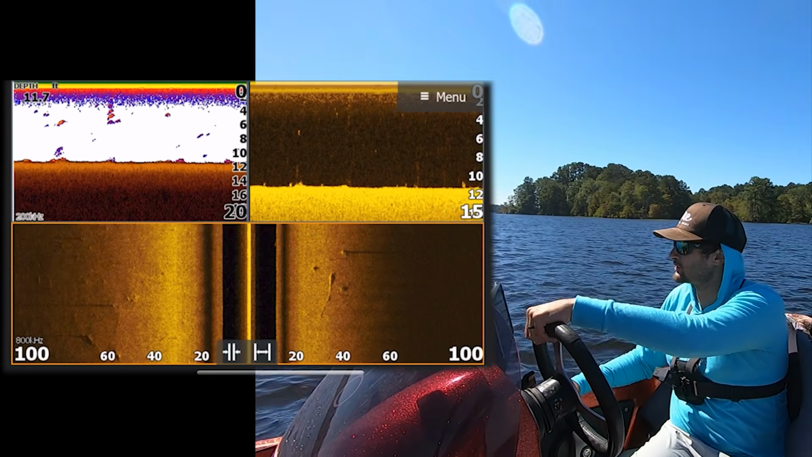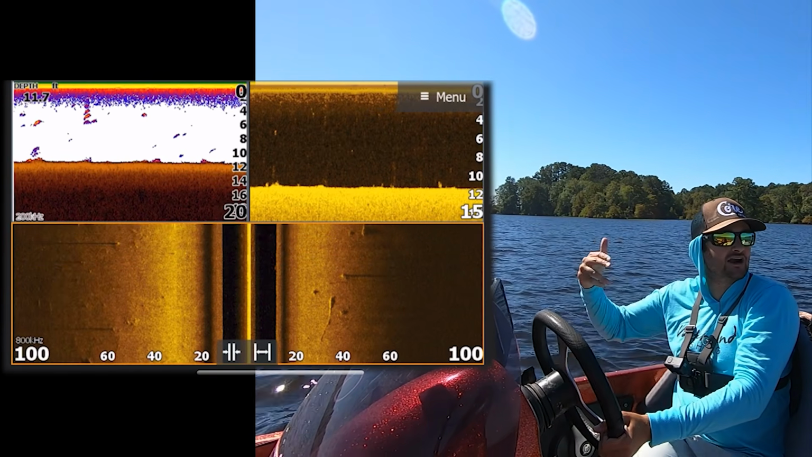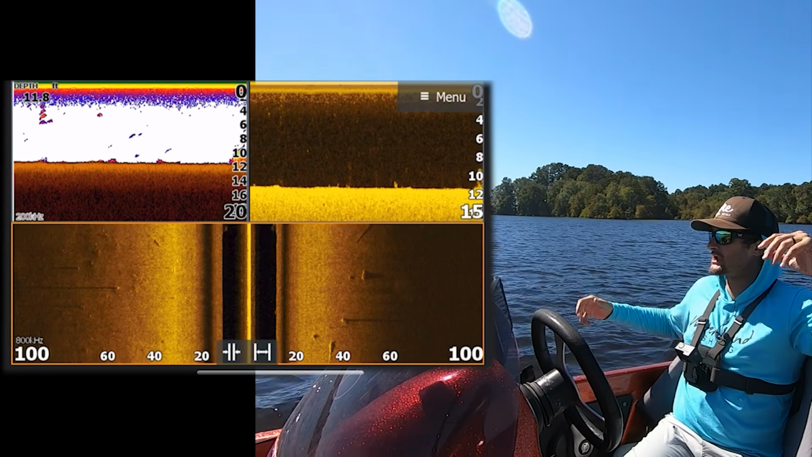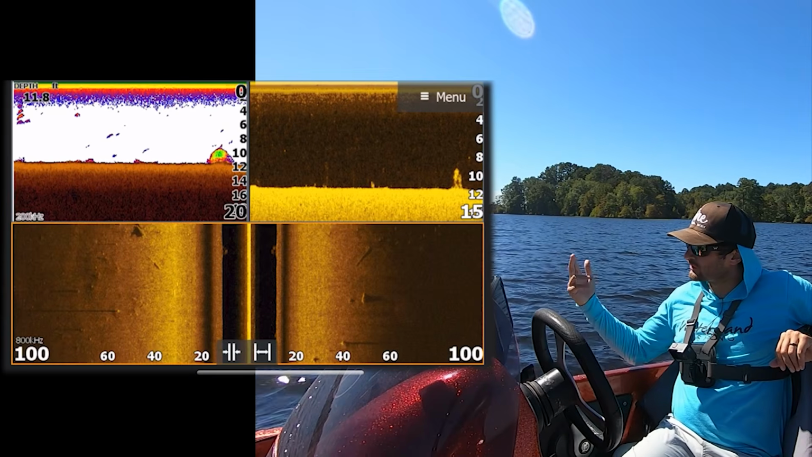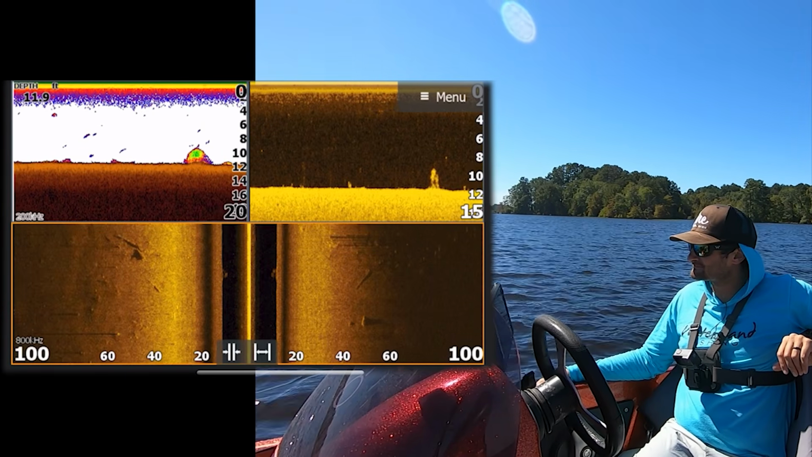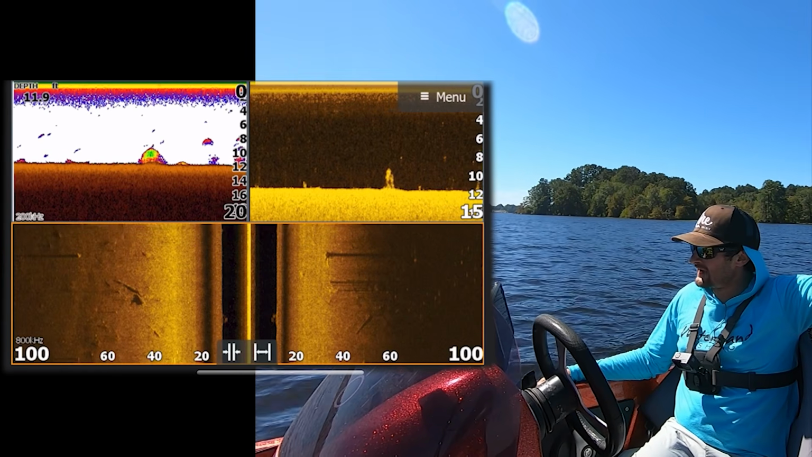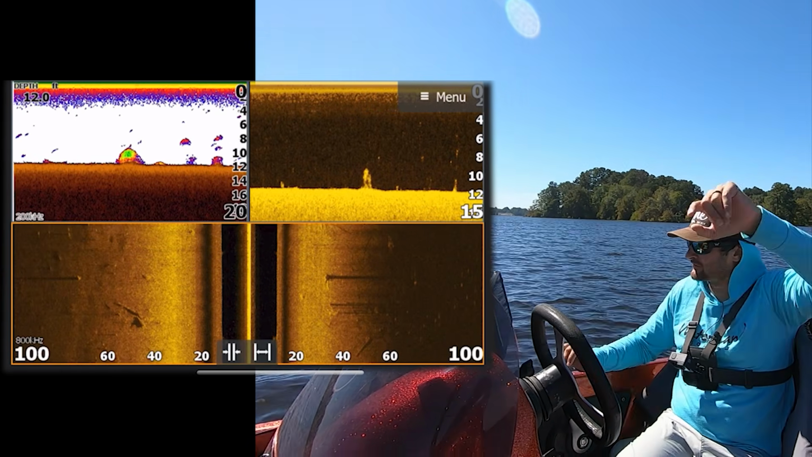Now we're about to get up here to the spot, so I kind of know where it's at, and I'm not going to try to go right over it right away. When we've had that gradual drop, there's a little stumpish brush right there. You're starting to see some of that high spot right there, and I can tell it's high because you can see a little bit of a drop.